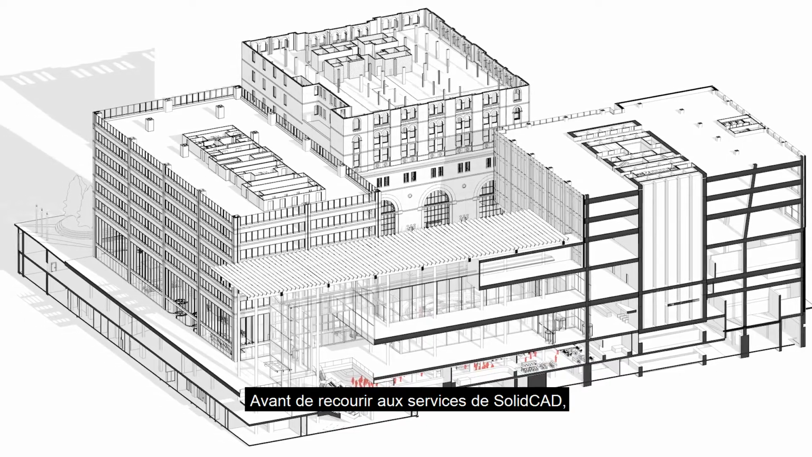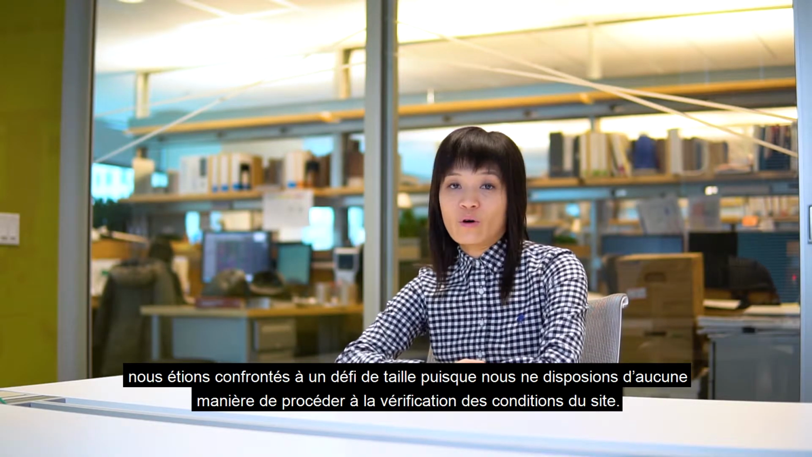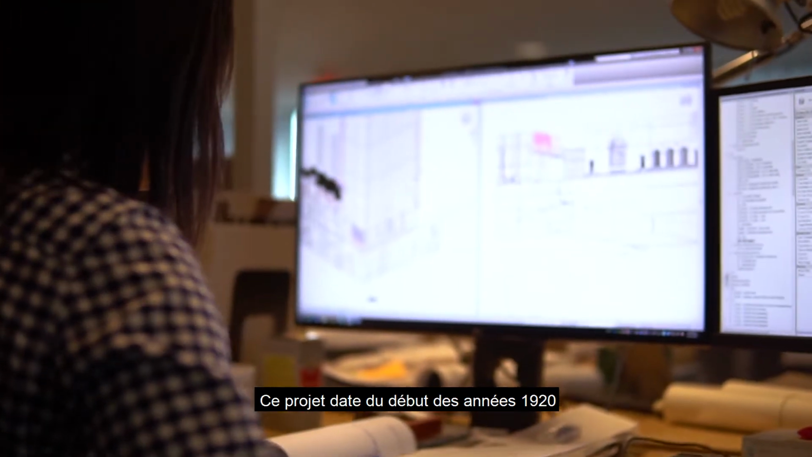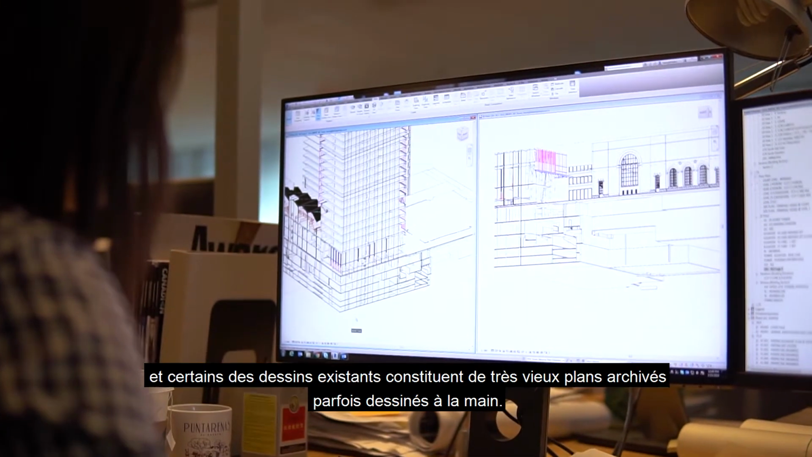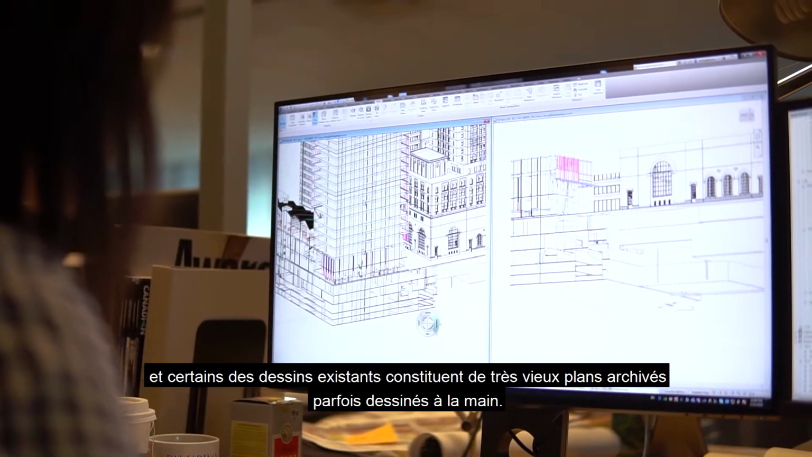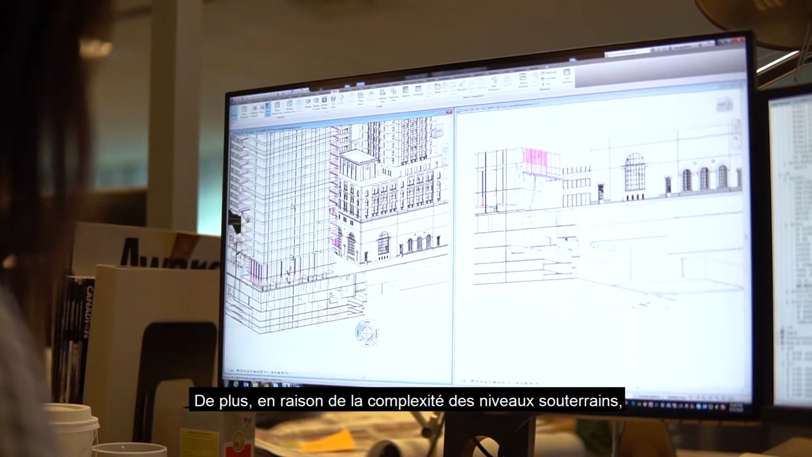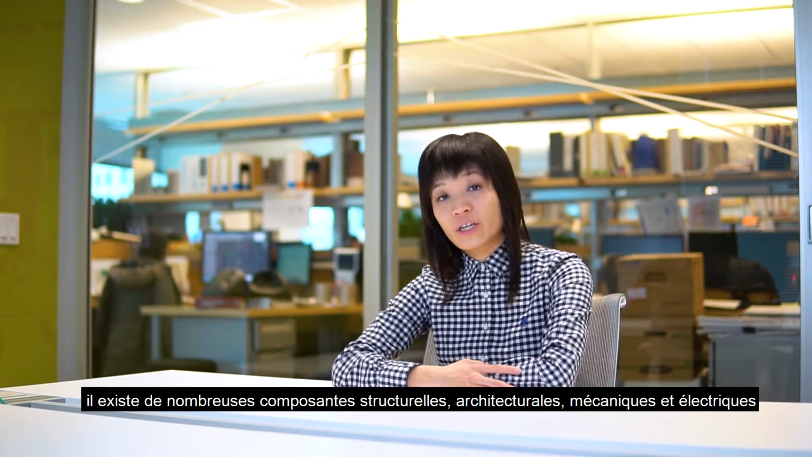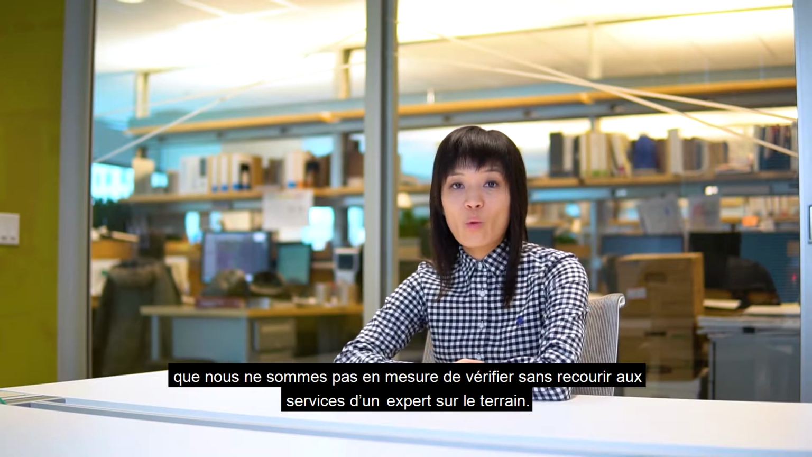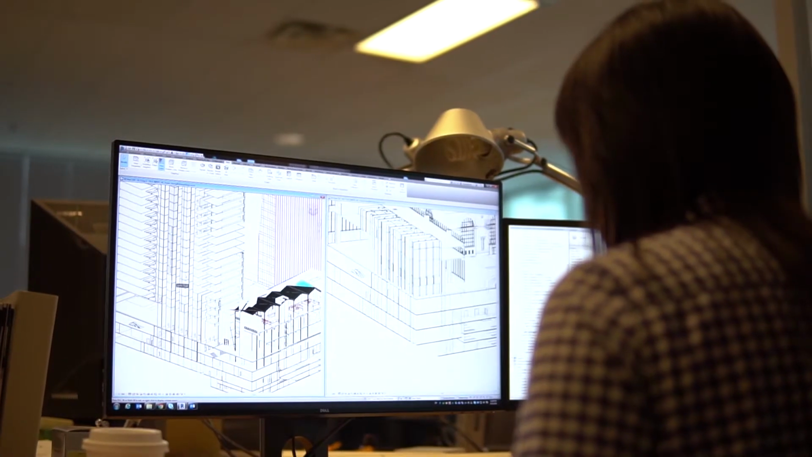So the challenges we faced before turning to SolidCAD with this project is that there's really no way for us to verify site conditions. And the project dates back into the early 20s. Some of the existing drawings that we have were actually very old archive drawings that were even hand drafted. And also with the complexity in the subterranean levels, there's a lot of structural, architectural, mechanical, and electrical components in it that there's just no way for us to verify without engaging an expert in the field.